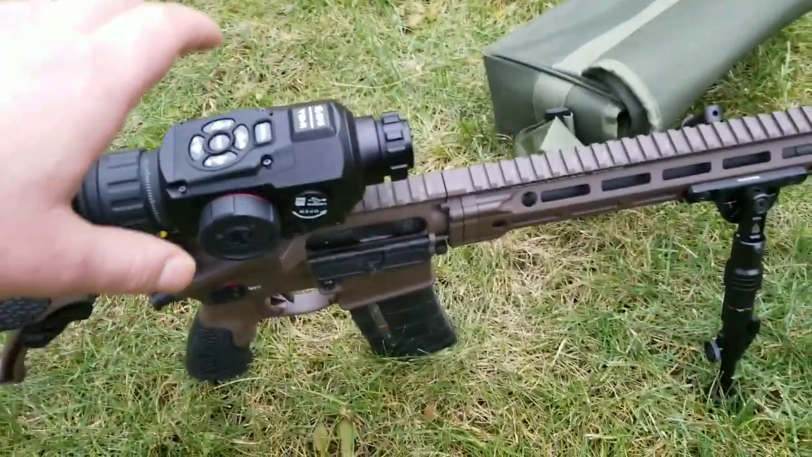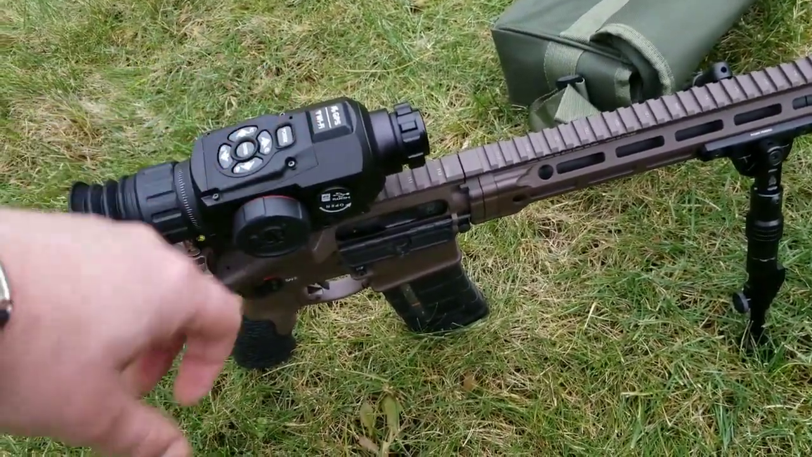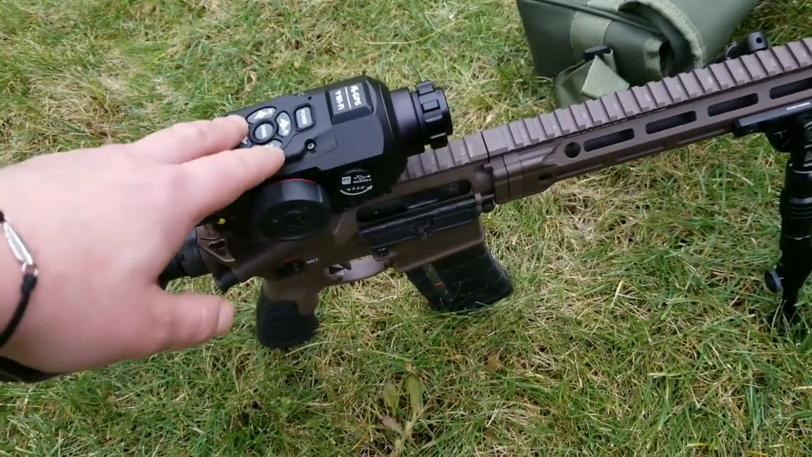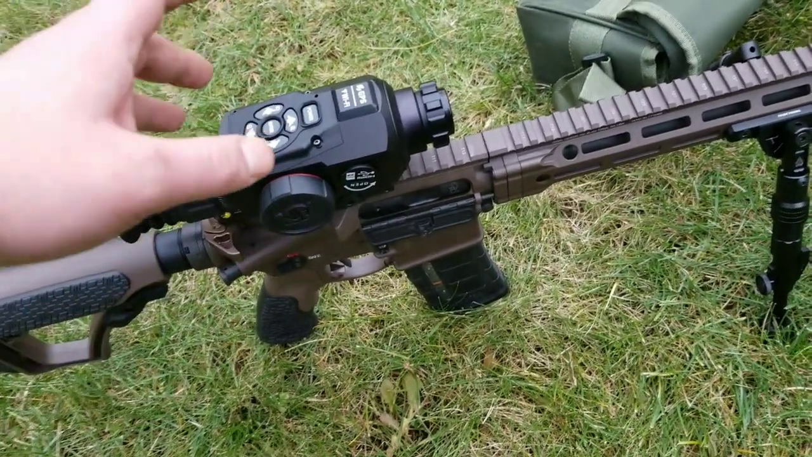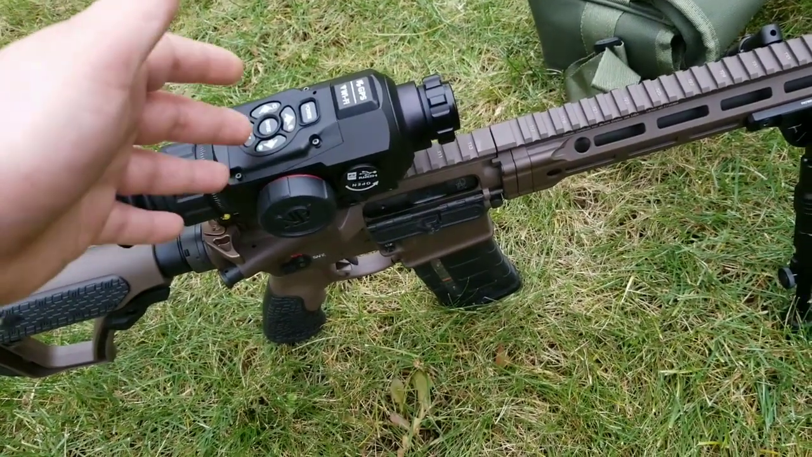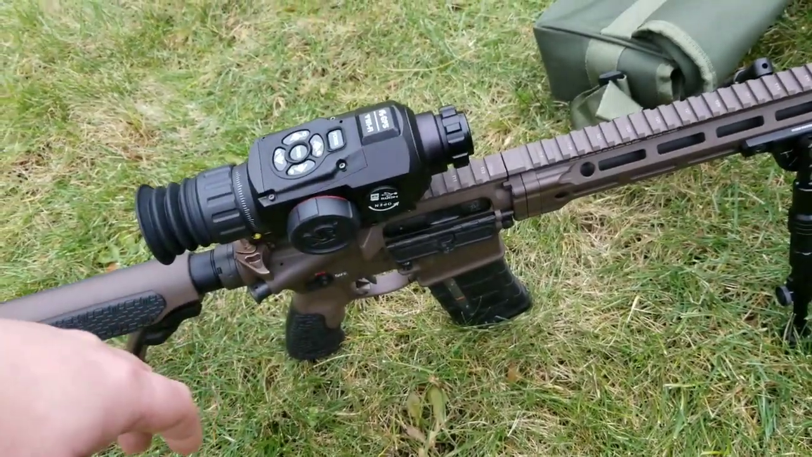They do make an XS site that looks more like a traditional rifle scope, but it is night vision and not thermal. I would definitely recommend the thermal over the night vision if you have the option. But one thing that's good about the night vision scope is that you can take night vision mode off and use it like a regular scope.